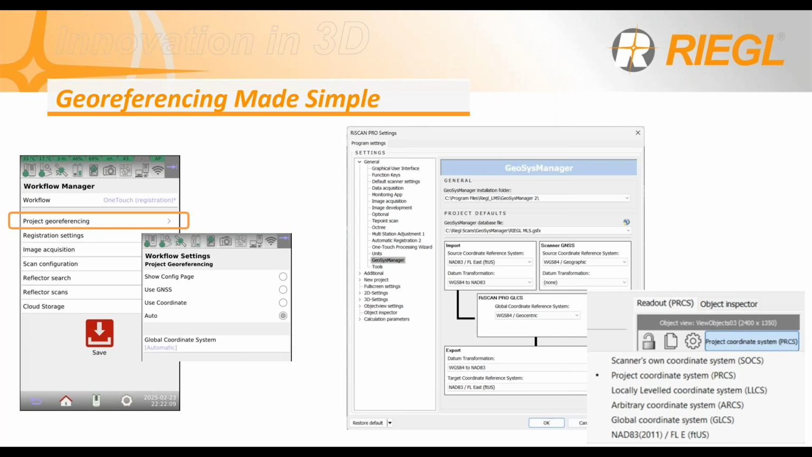Again, that can be done on the scanner, or in post-processing, which I think is the easiest way: just go to the GeoSys Manager and create your import and export transformation values for your project.